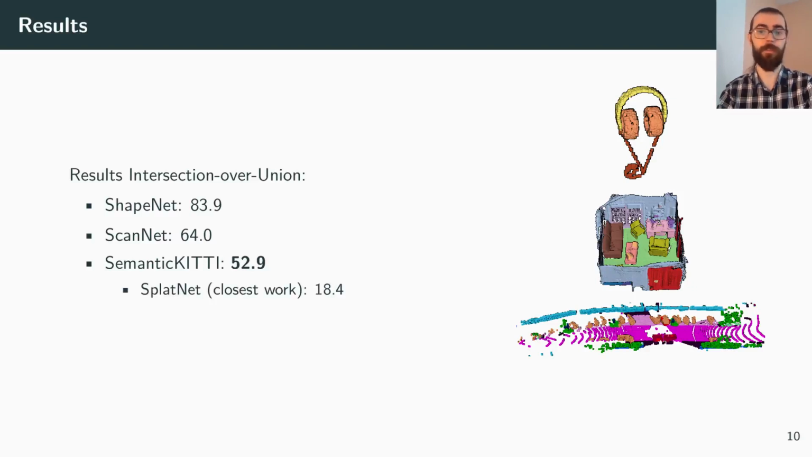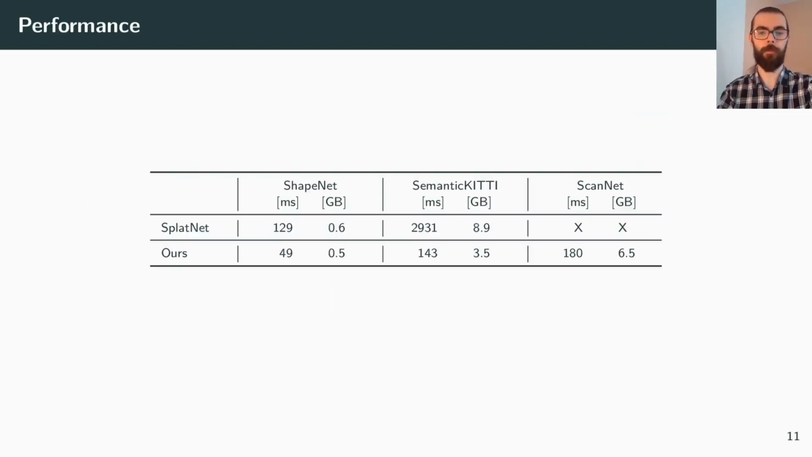Compared to SplatNet, which is another work that uses the permutohedral lattice, we have a significant improvement with respect to the intersection over union. With respect to performance, we improve by almost 2.6 the timings on the ShapeNet dataset and also improve the memory usage. In the case of SemanticKITTI, which contains larger point clouds, the improvement with respect to time and memory usage is even more apparent. With respect to ScanNet, which is the biggest dataset with the largest point clouds, the work of SplatNet couldn't run due to memory constraints. However, our approach can still run with enough memory to spare.